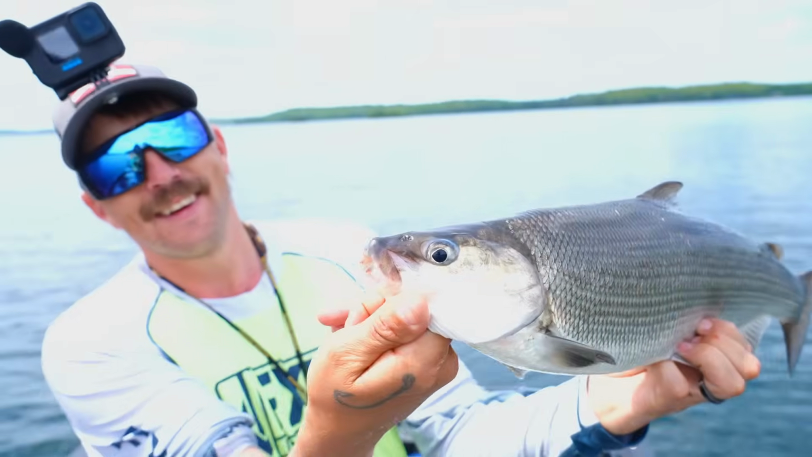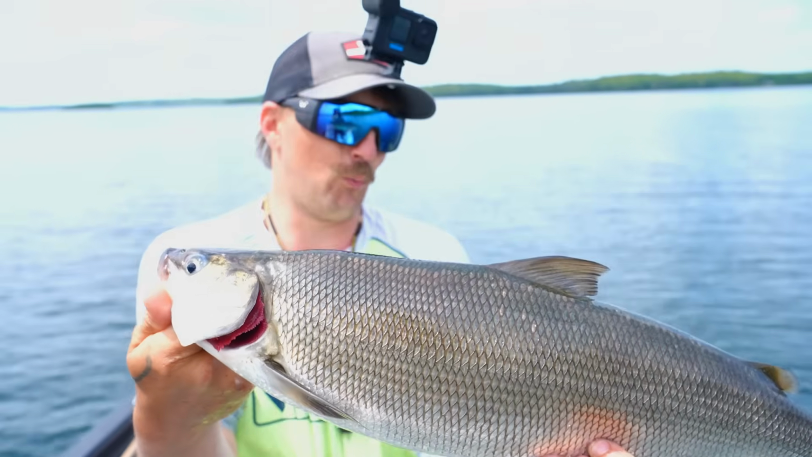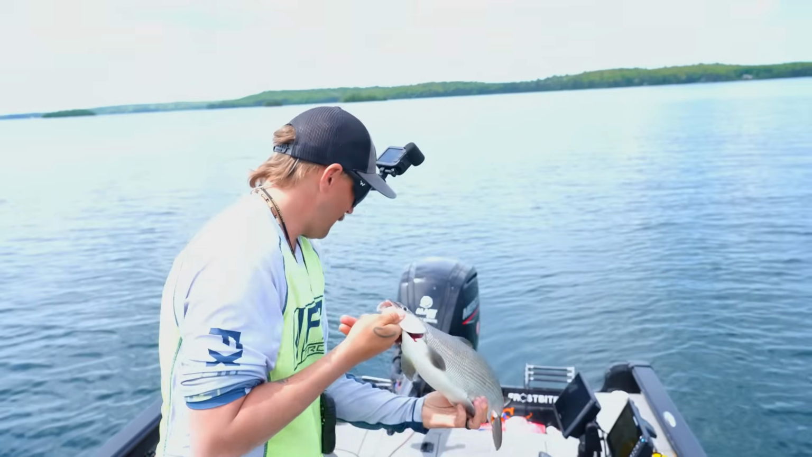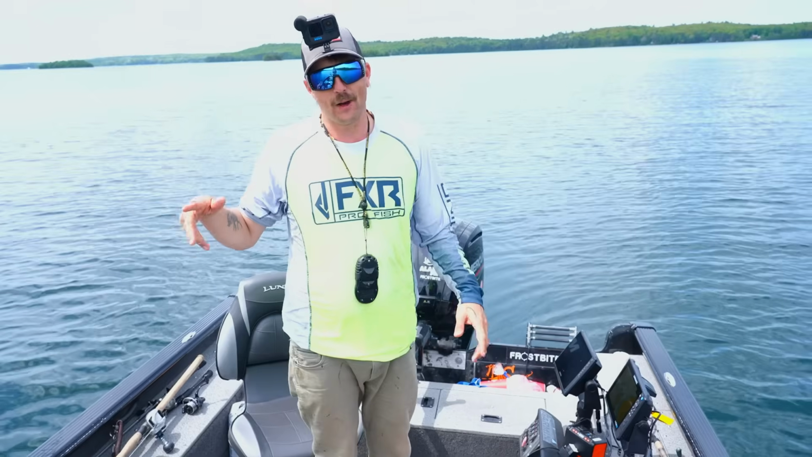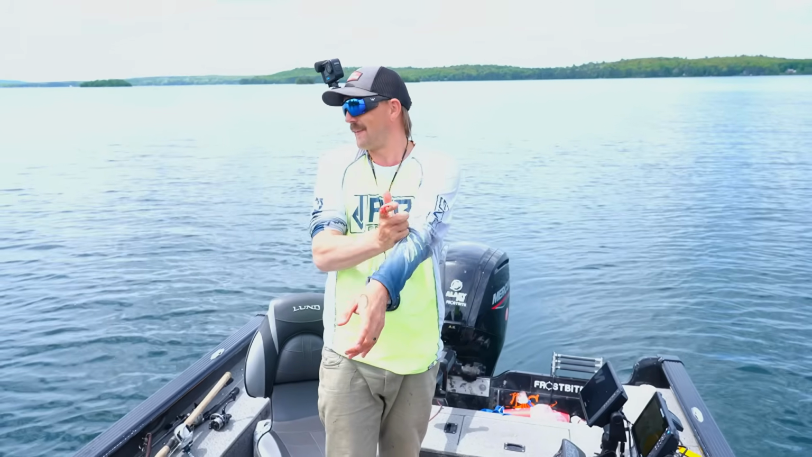Look at that guy, he just smashed it. What a good fight. That was wicked. There's like 15 of them under the boat right now. Randy's gonna put a vibrato on. I think we're gonna keep a few of these for the smoker if we can get on them. We'll go back to walleyes later, but for now, whitefish in the boat, that's a first for me. I've done them on the ice, never ever in the boat. That is sick.